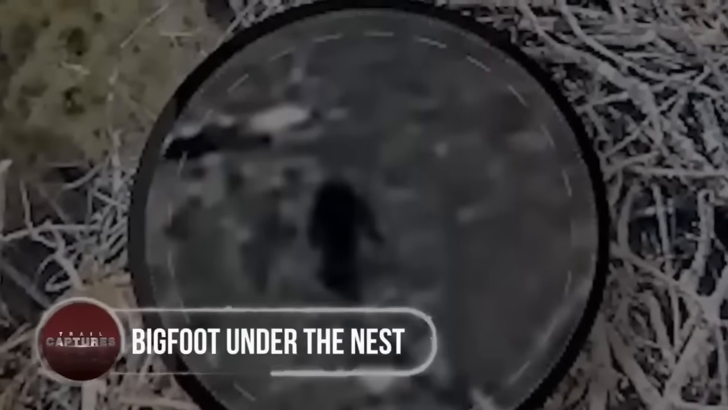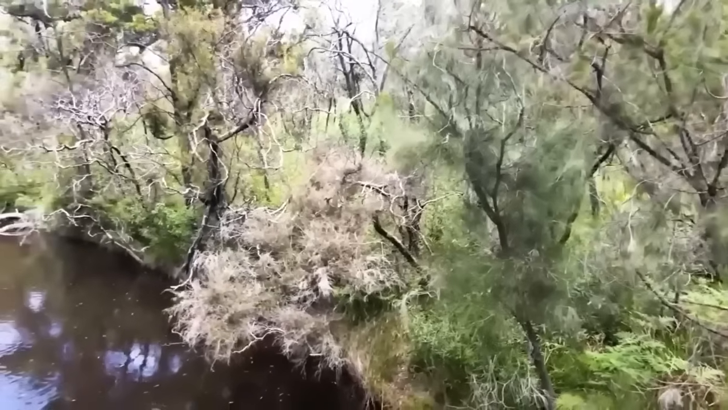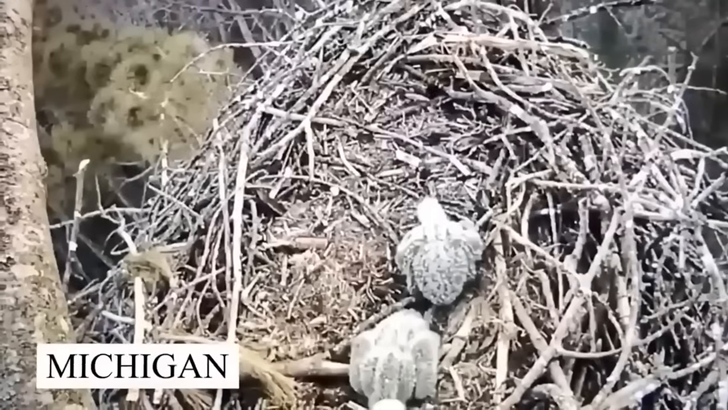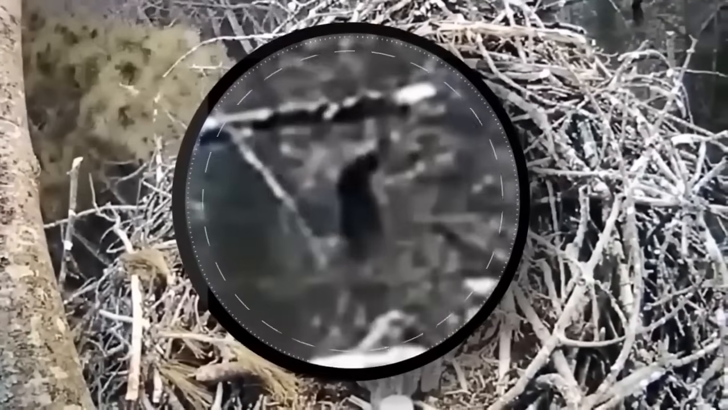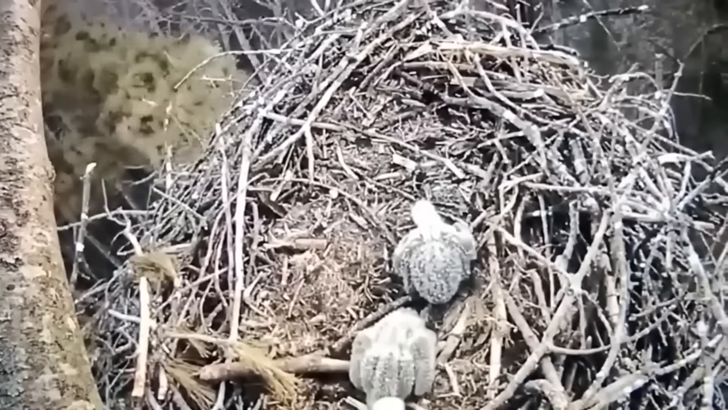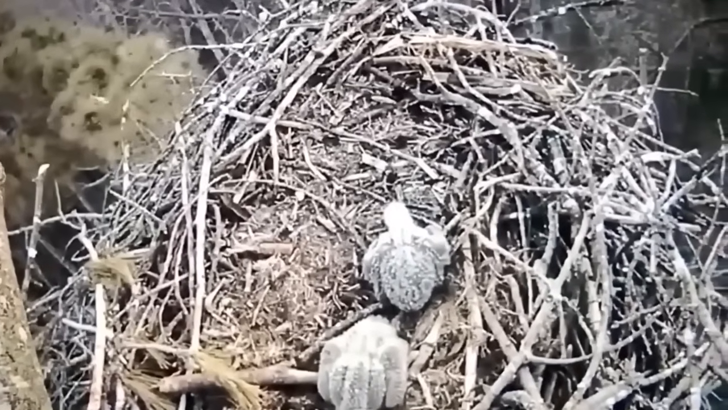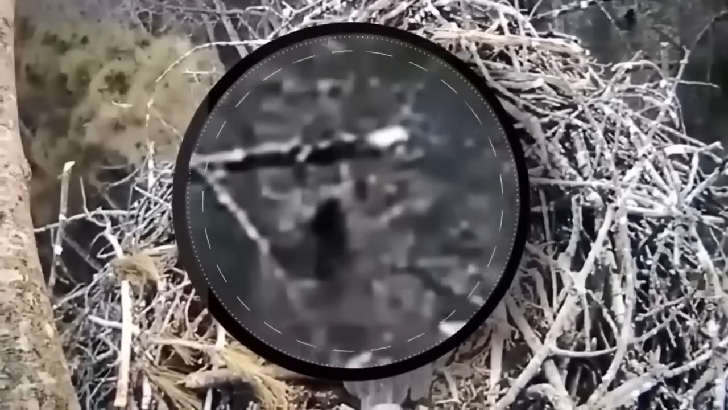Bigfoot under the nest. In September 2016, a trail cam installed somewhere in the woods of Michigan State to film tiny eaglets captured something really spooky. Initially, all went well, as the camera placed right above the nest was filming the adorable bird moments. Then, suddenly, from behind one of the trees below the nest, appeared a black bipedal creature that walked away.